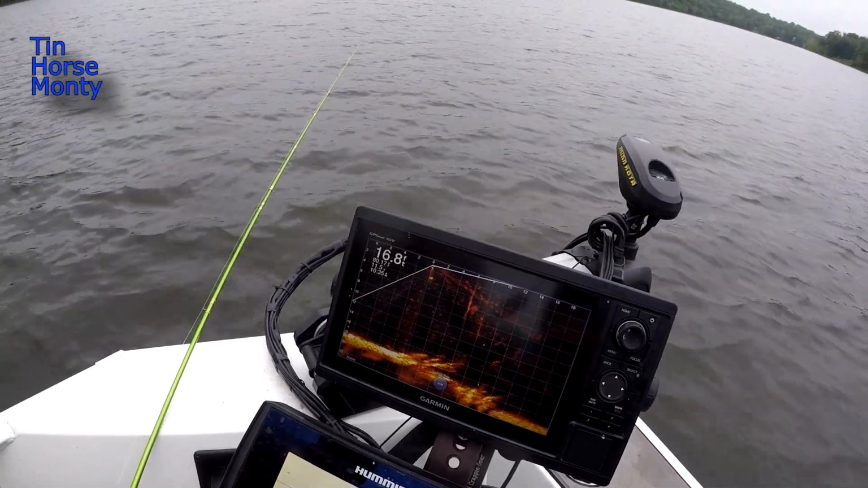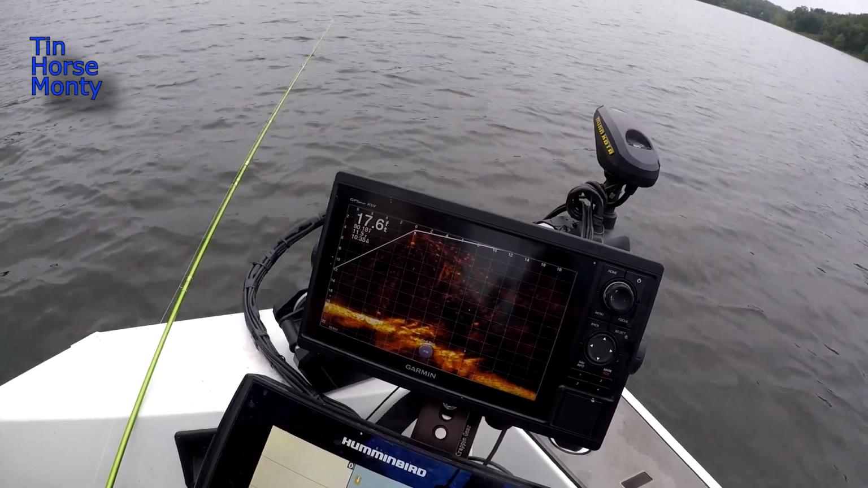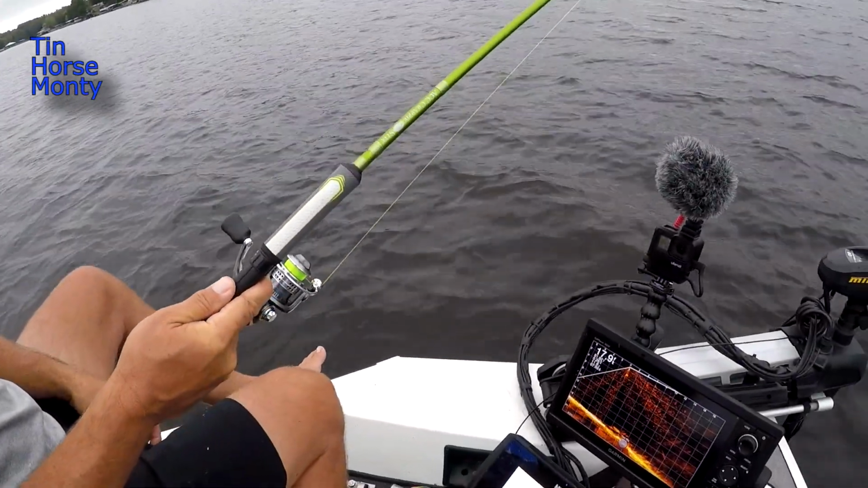I know that they do have some affordable 9-inch screens. Those are roughly around $500 to $600. To be honest with you, I have definitely heard of issues that people have had, so I'm always favoring the 10-inch screen. Oh, it's a great crappie.